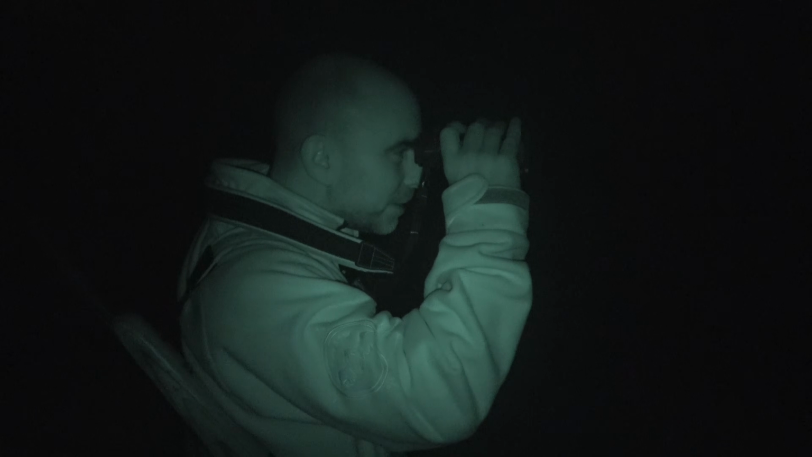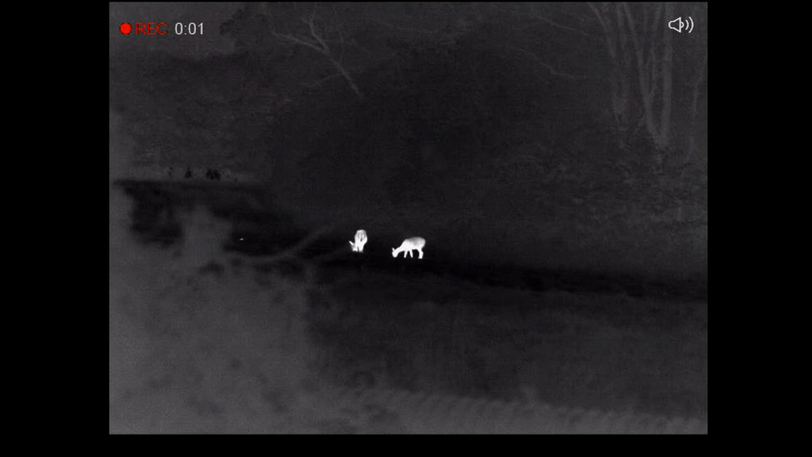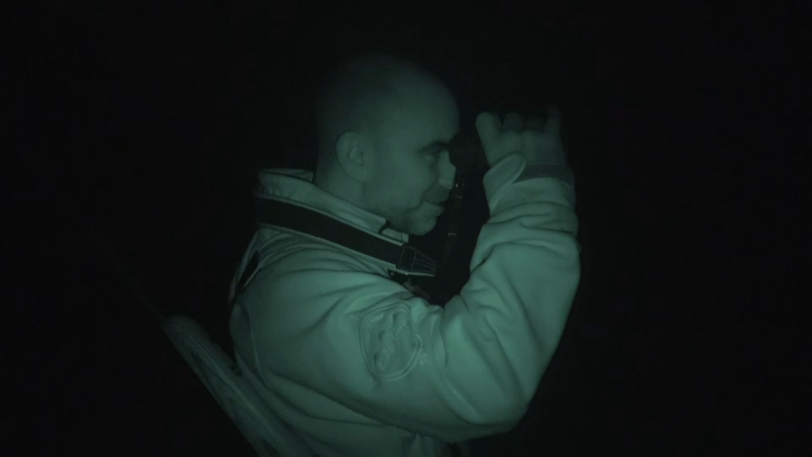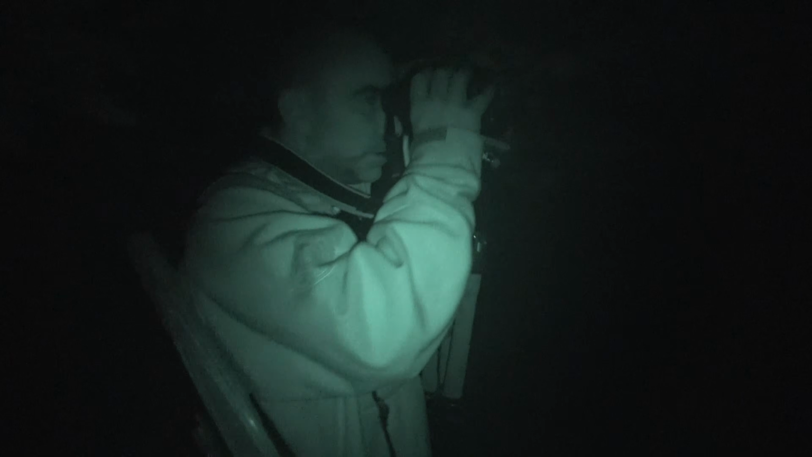Got a couple of deer down there, just stood watching us. Looks like probably a doe and a youngster by the looks of it. And they are about 80 metres. That's typical. Why couldn't that have been earlier? Why it got dark? There we go, got one here.